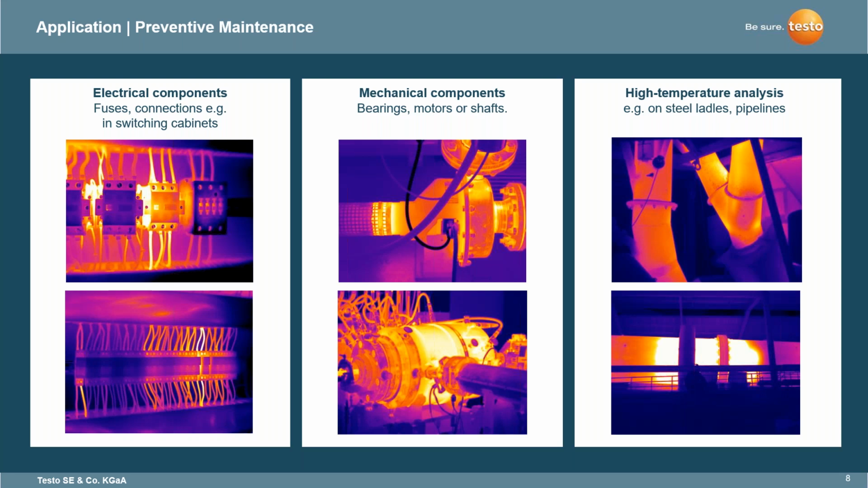High temperature analysis on steel ladles and pipelines. You're able to use that with certain accessories and aspects for the different cameras that we have. And again, we're going to go into the different cameras because each camera has a unique place for the different parts within the application so that you are covering what you need for those specific applications.